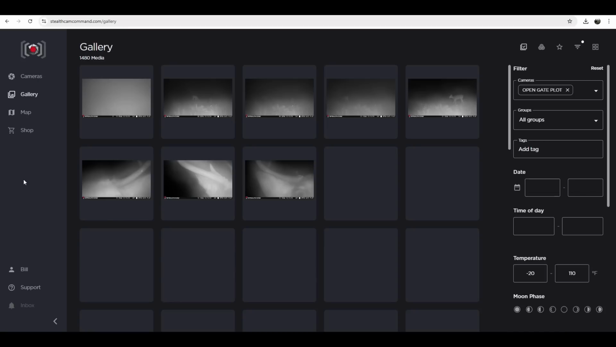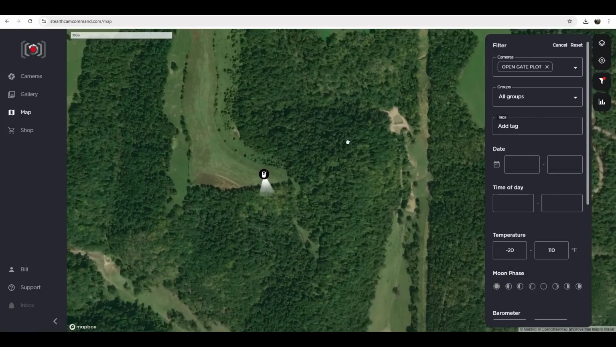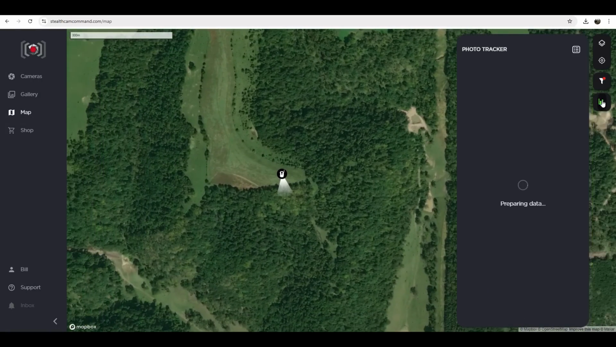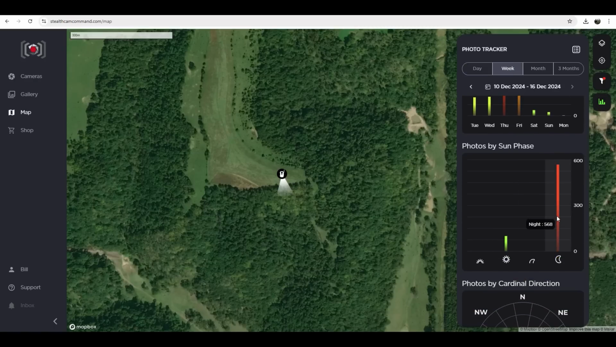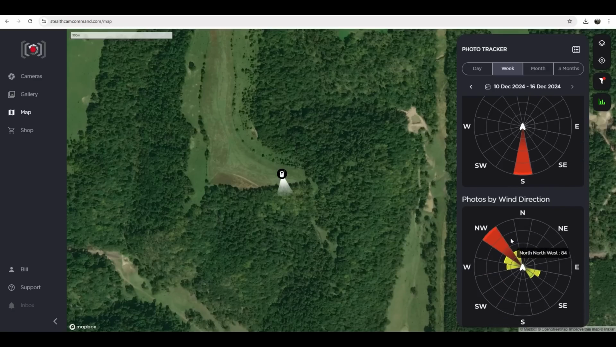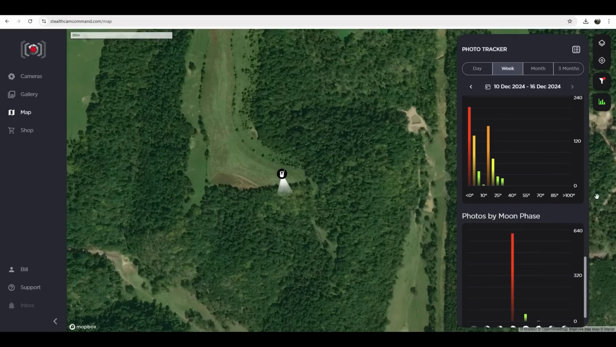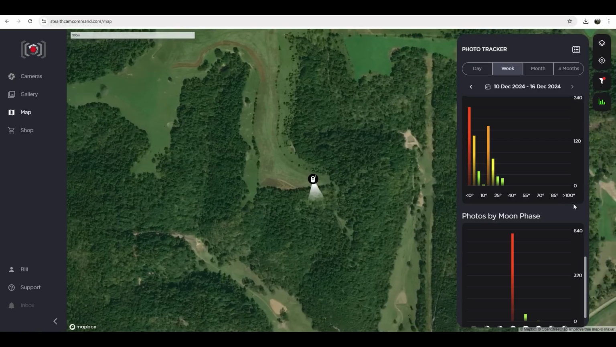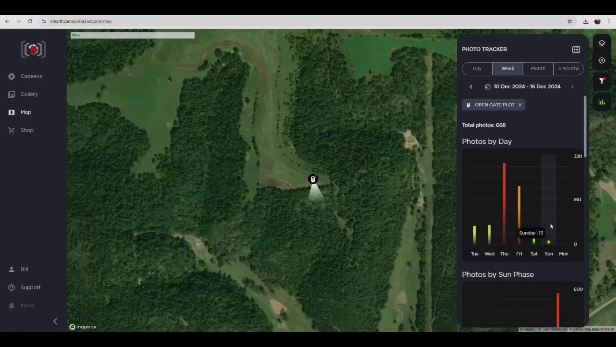But I did pull the data from the Stealth Cam Command Pro app, and you can see I really look at temperature, like how the amount of movement or the number of photos is based on the temperature, and then also on the time of day. And this one is probably pretty typical of what I'm seeing on the farm. Probably 2/3 nighttime activity and 1/3 daylight. And you can see, just looking at this data, some of the other things that you can pull off this, which is pretty cool.